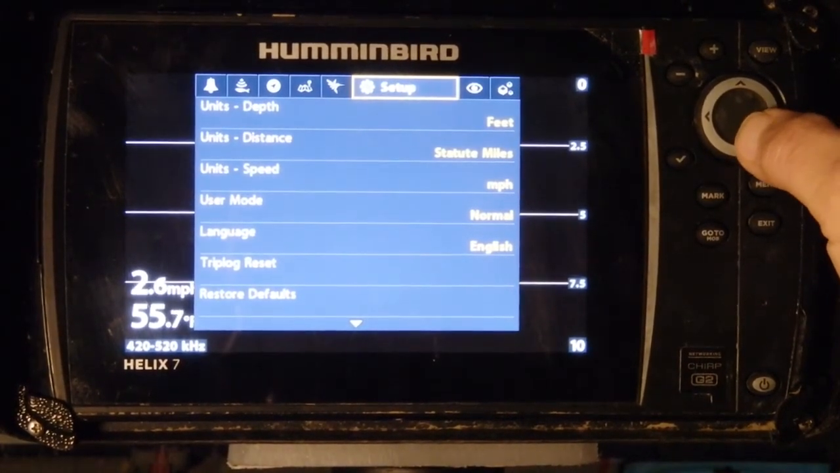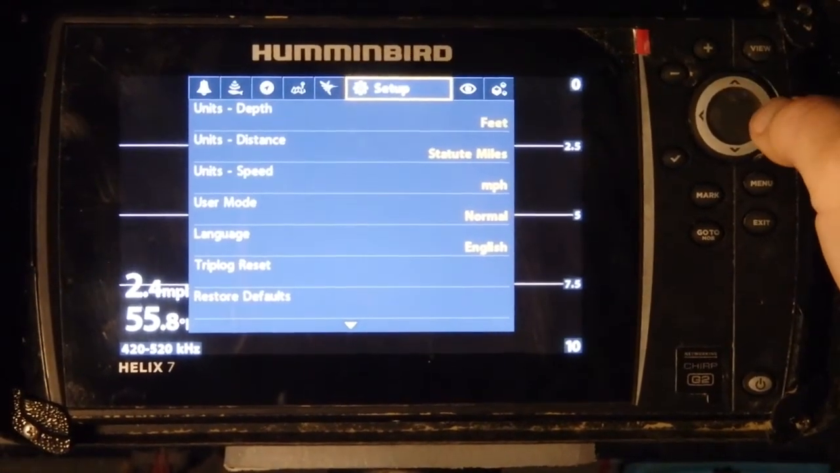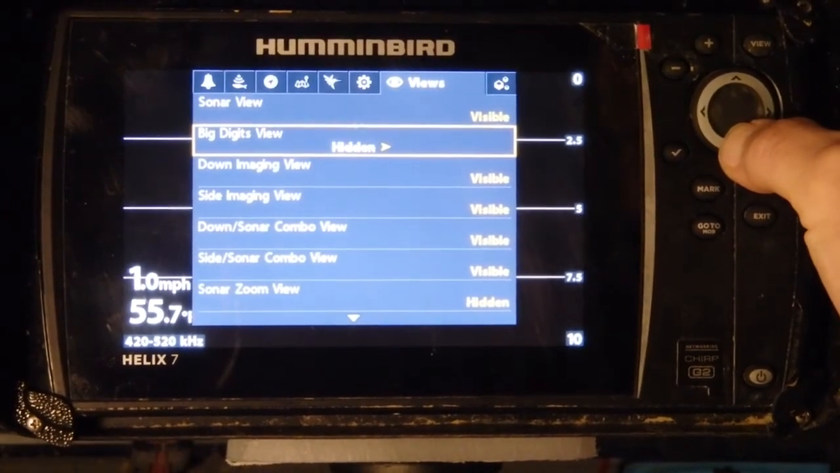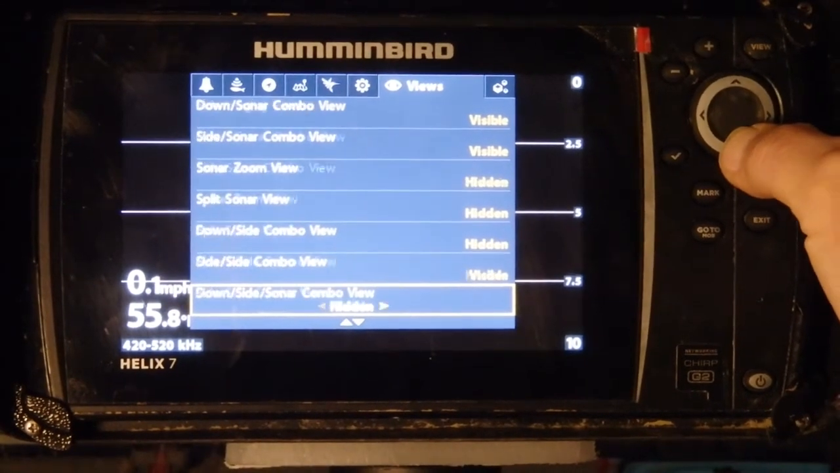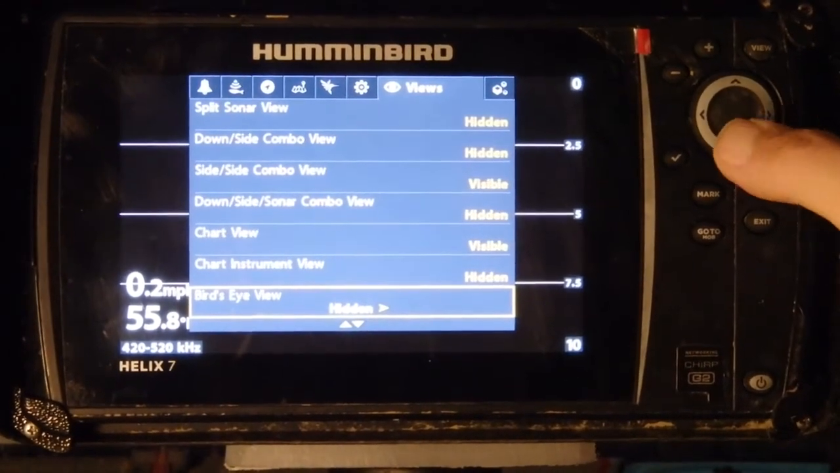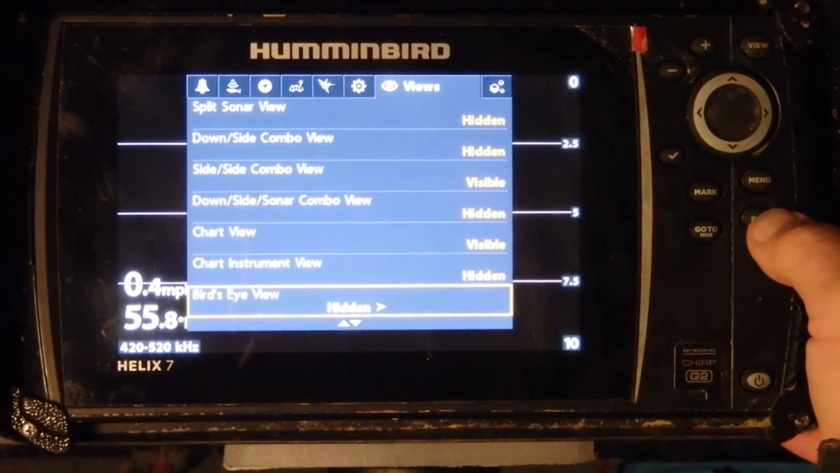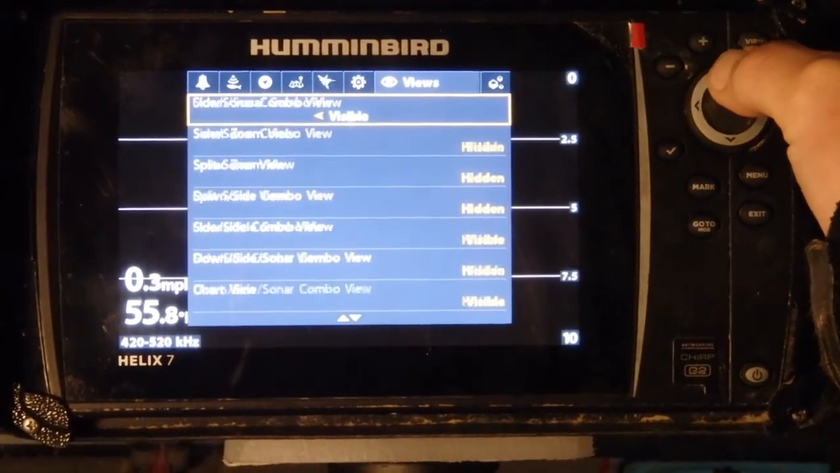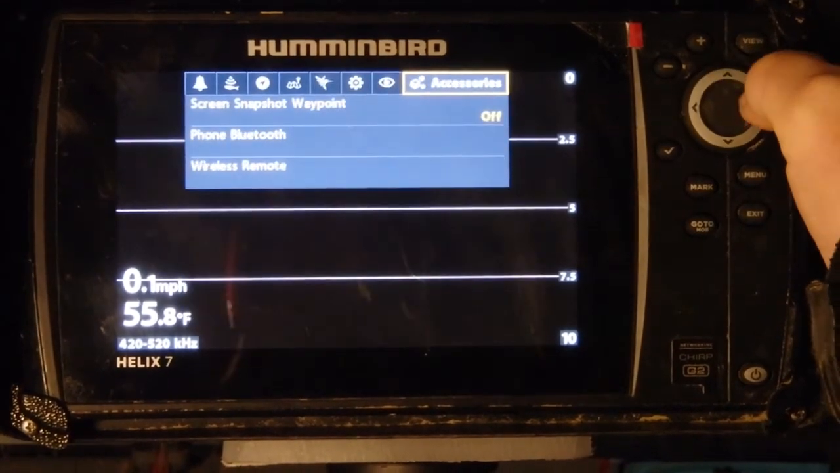This is all user preference again. I'm American, so I'm feet, miles per hour, normal stuff. Views, this is one thing that they have a lot of on here, and I actually have quite a few hidden, and probably too many visible now, because you really only end up using 2 or 3 of them, rotating back and forth. I probably have like 6 or so up there, so you don't really need all those views, but pick and choose which ones you do want. They're all kind of interesting and usable in their own ways.